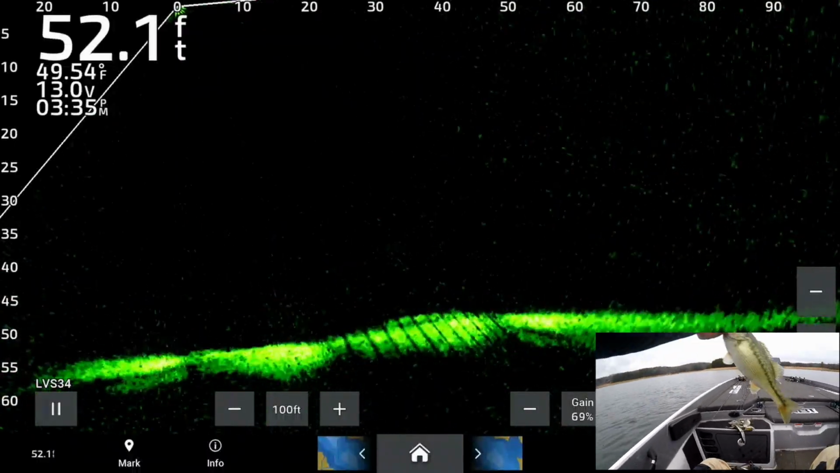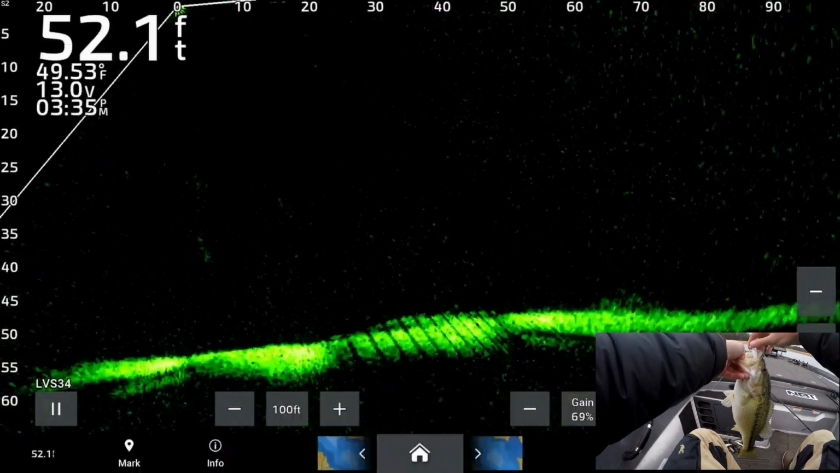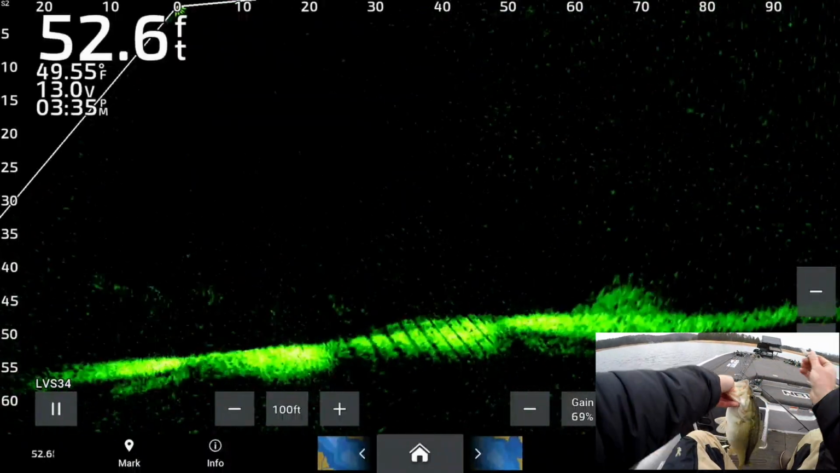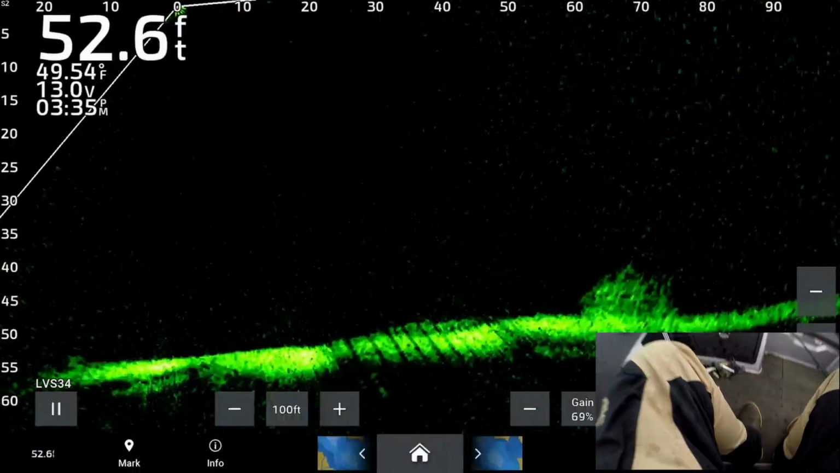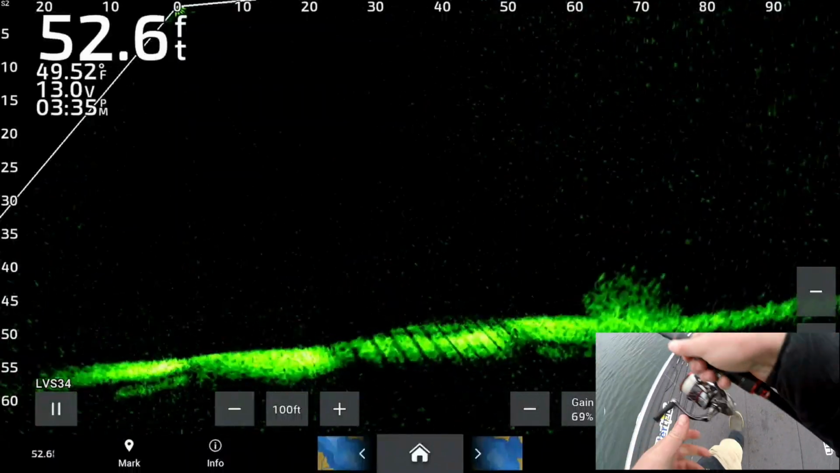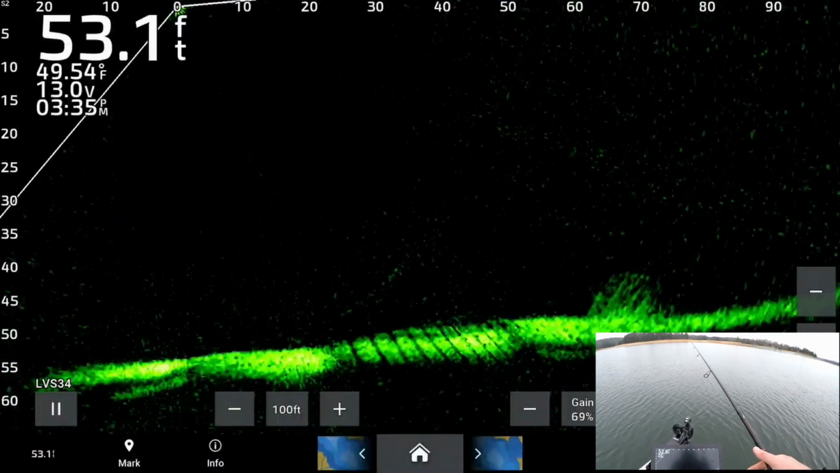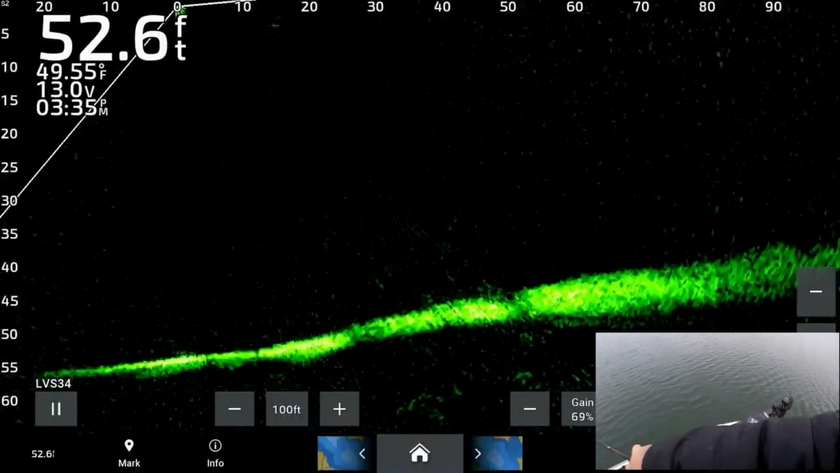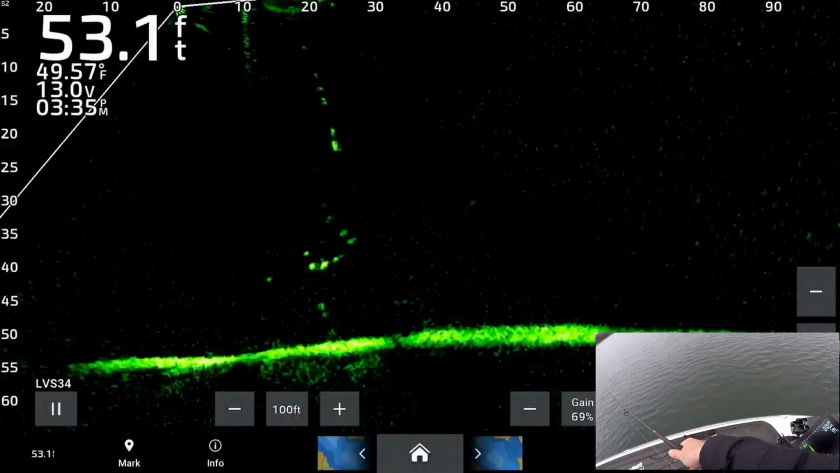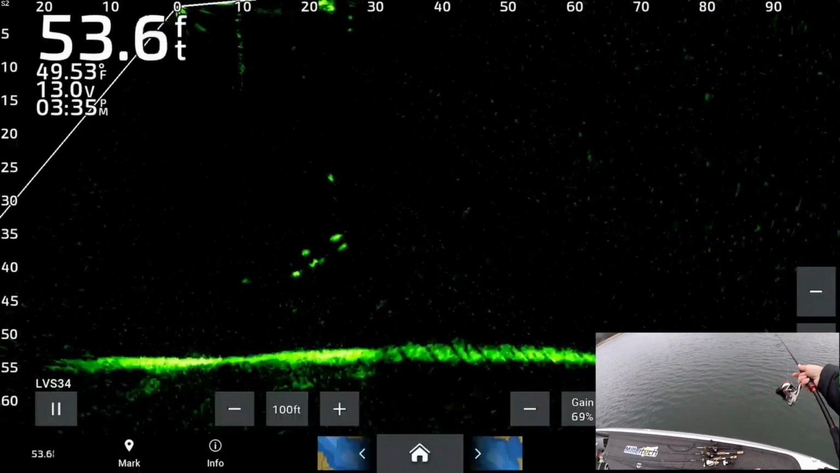I mean, it ain't no Lake Lanier spot, but it ain't a bad one. 3-pounder probably. Boy, this is fun. I don't care who you are. Let's see if I can get another one.